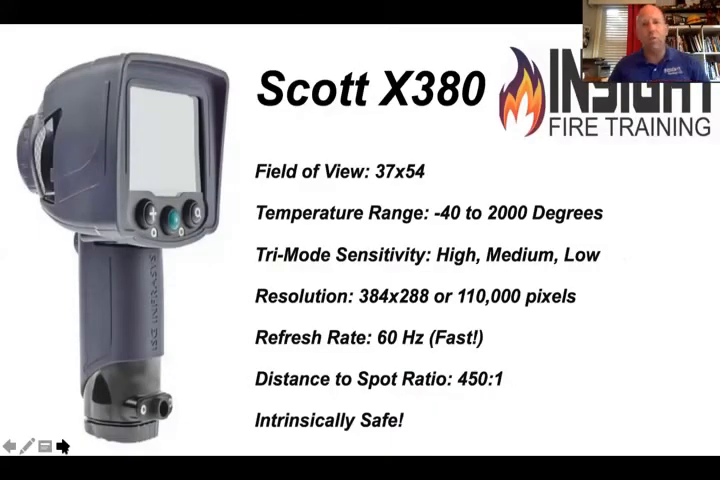So some of you said you used the Scott X3. You want to pay attention to this one because this one was made a few years ago, but it's still a pretty impressive camera. It sees from negative 40 to 2,000 degrees.